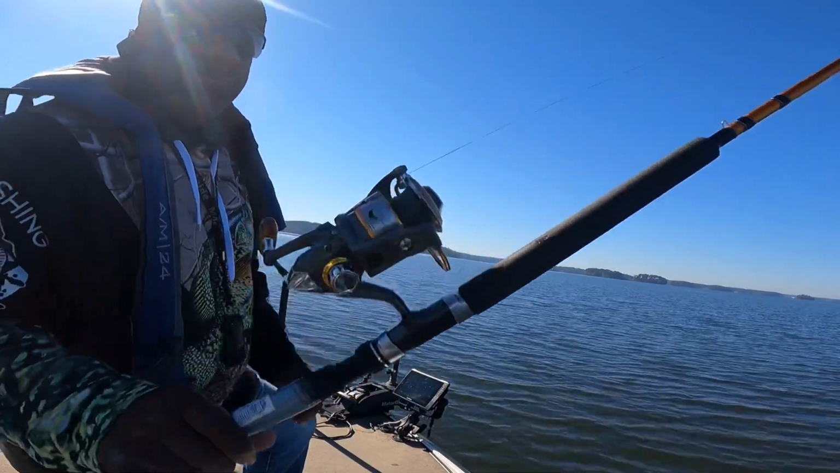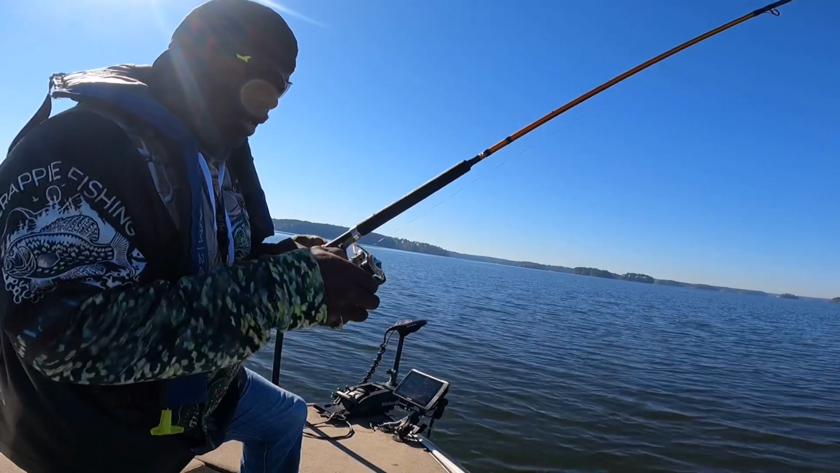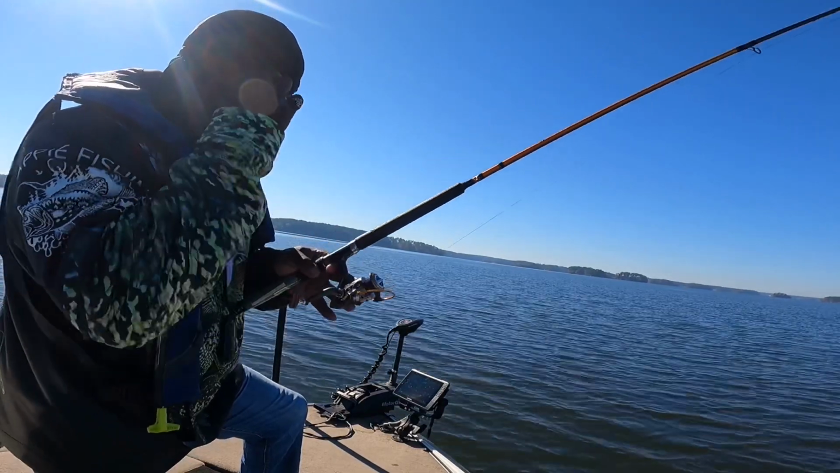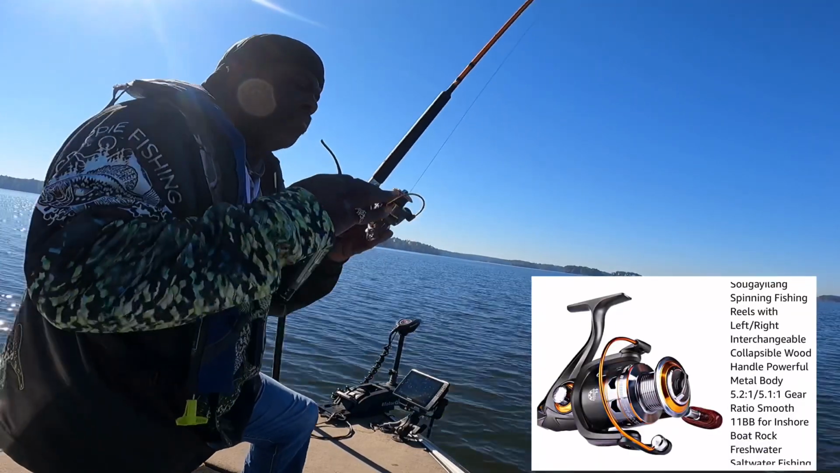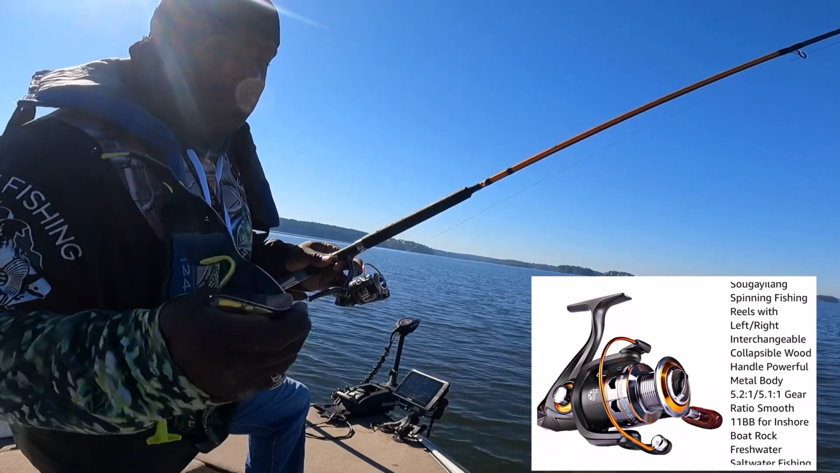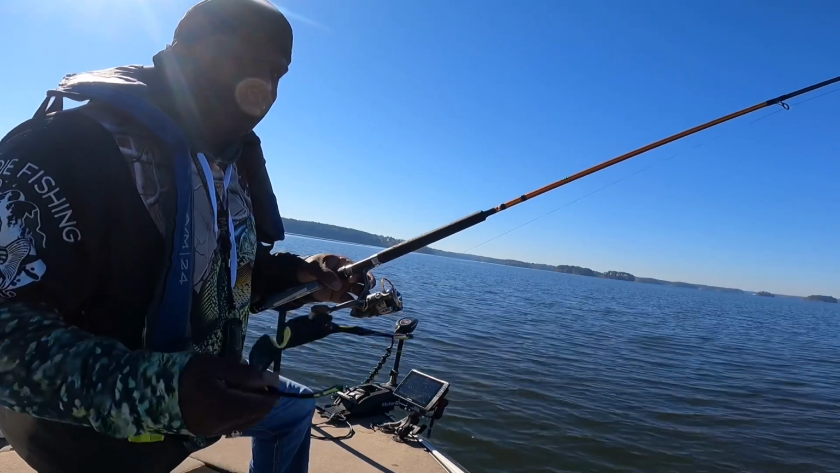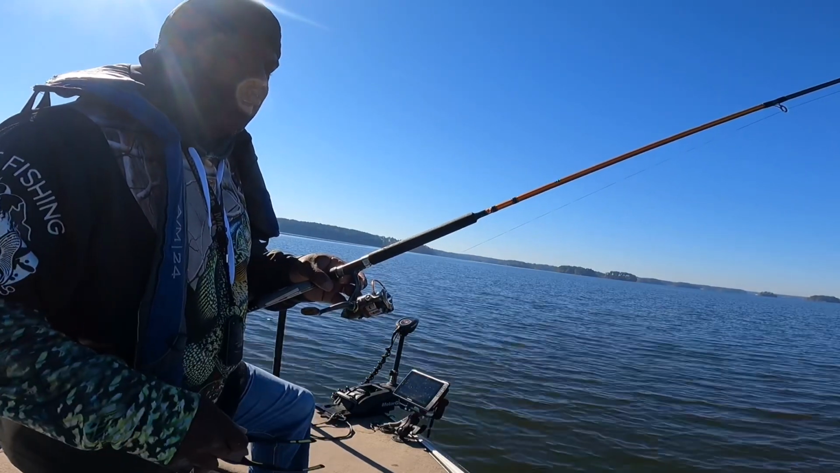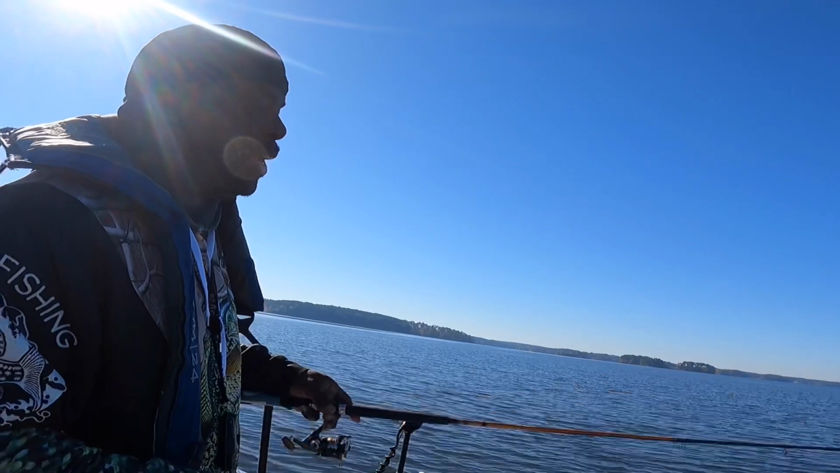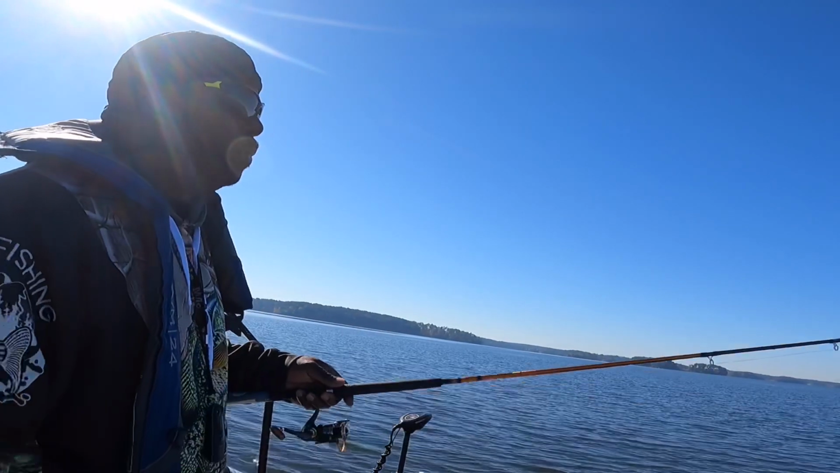My reel, this is a reel that I just bought off of Amazon. It is a, what's the name of this reel? Something. I'll find it and I'll post a picture of the reel. I can't read it because I don't have my glasses. Yeah, well, 50 plus. You'll figure it out. Soy gear thing or whatever. But it's just a cheap little reel I found on Amazon, probably about 14, 16 bucks.